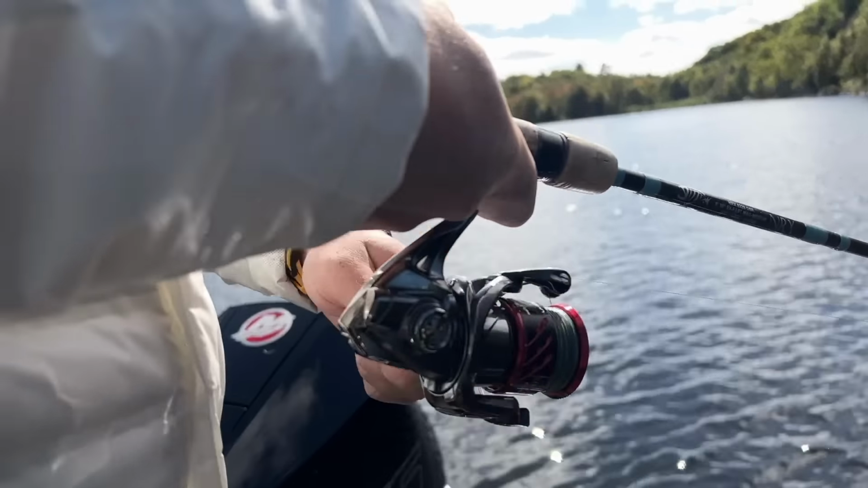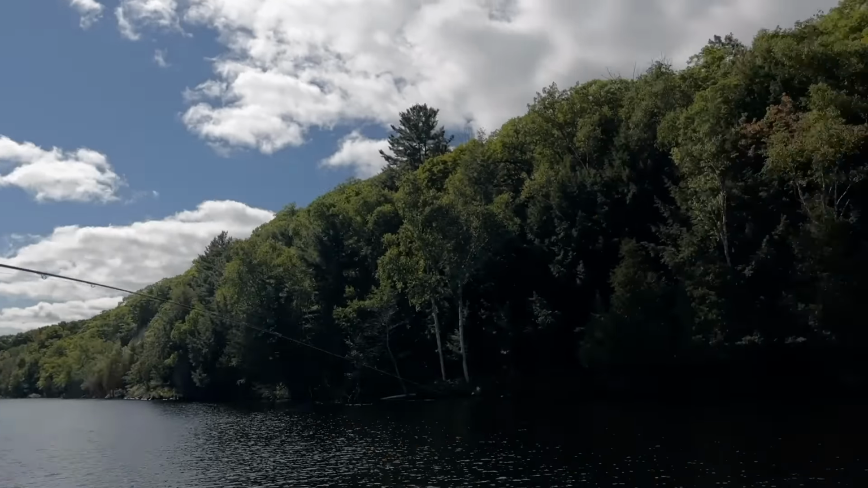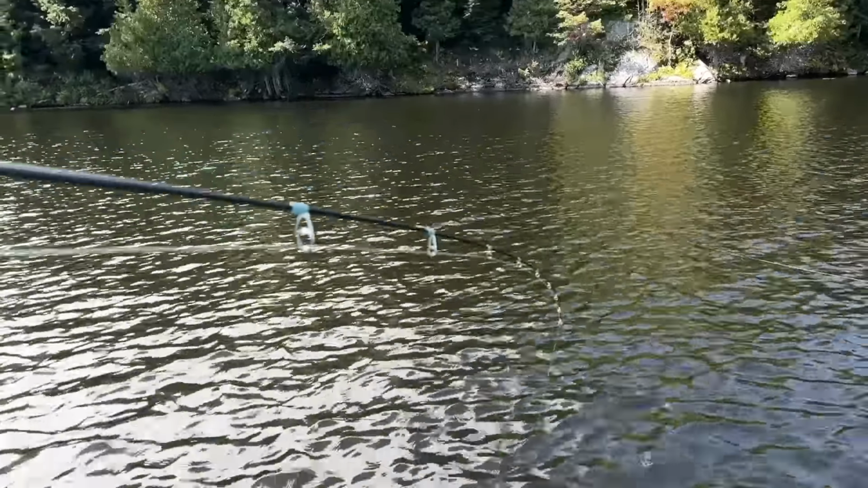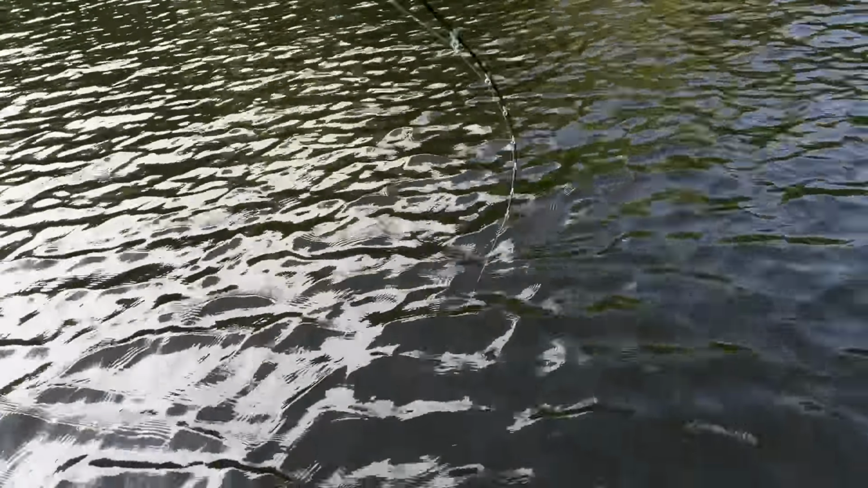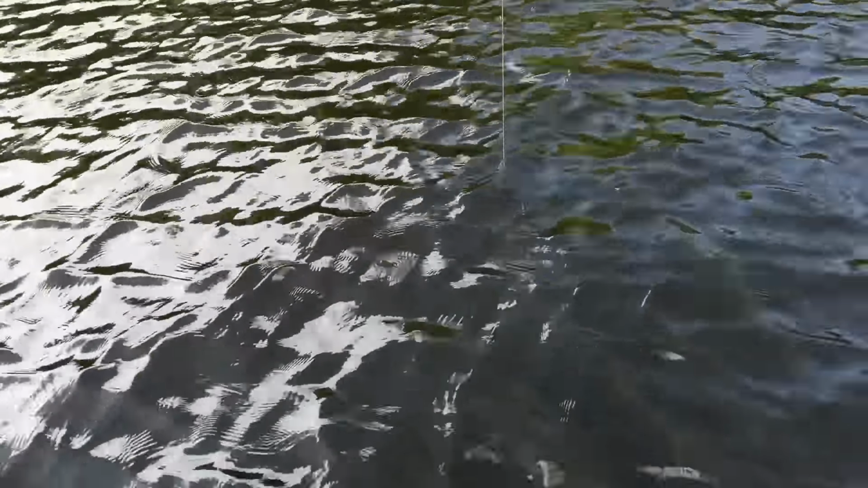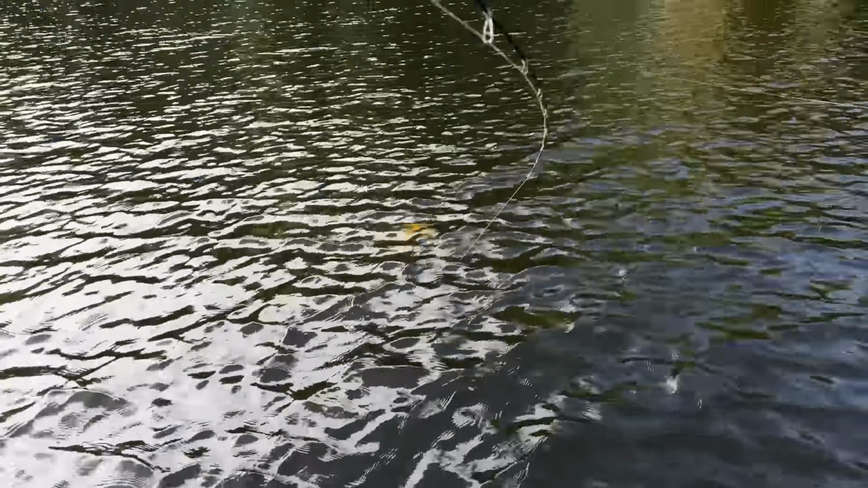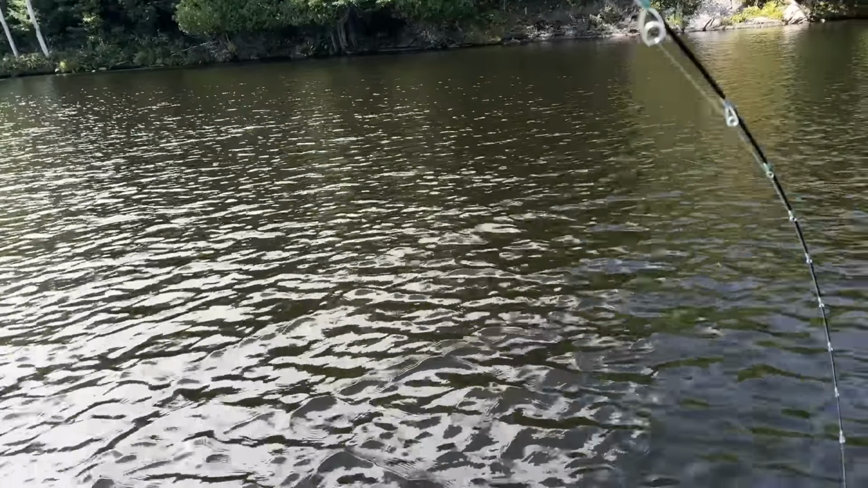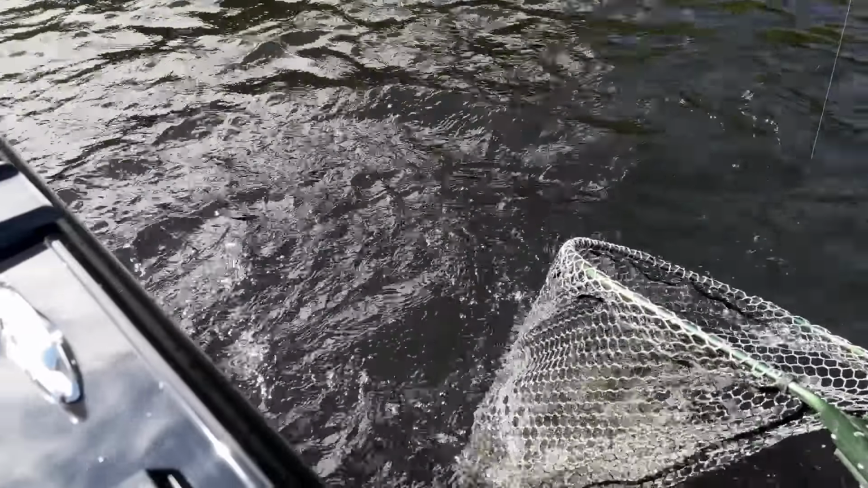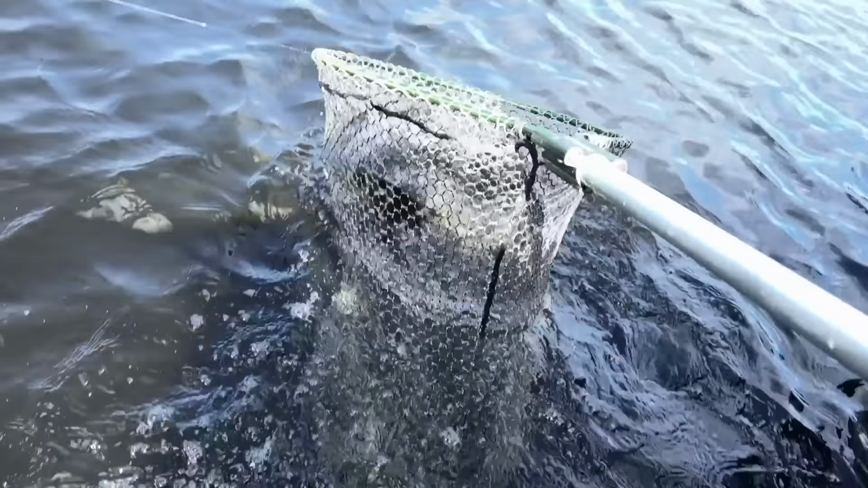Oh yeah. Decent one. Just saw him surface. Slide him right into that net, bud. Slide her right in. Digging down. Oh yeah, bigger. Nice, crappie. Whoa, we got color there. Oh, she's singing. Oh, it's a bass. Dude, this one's fighting.